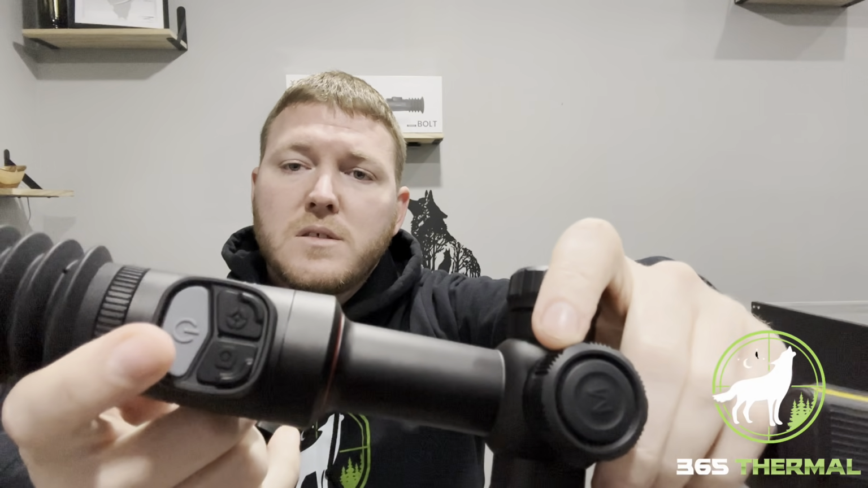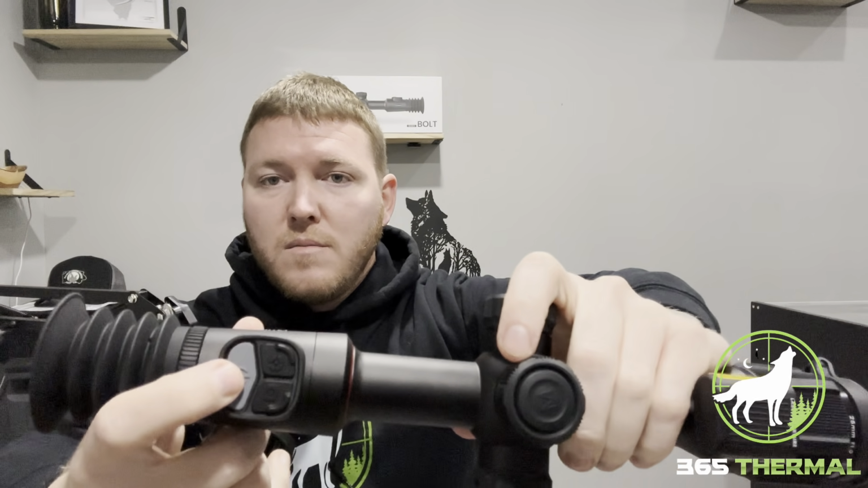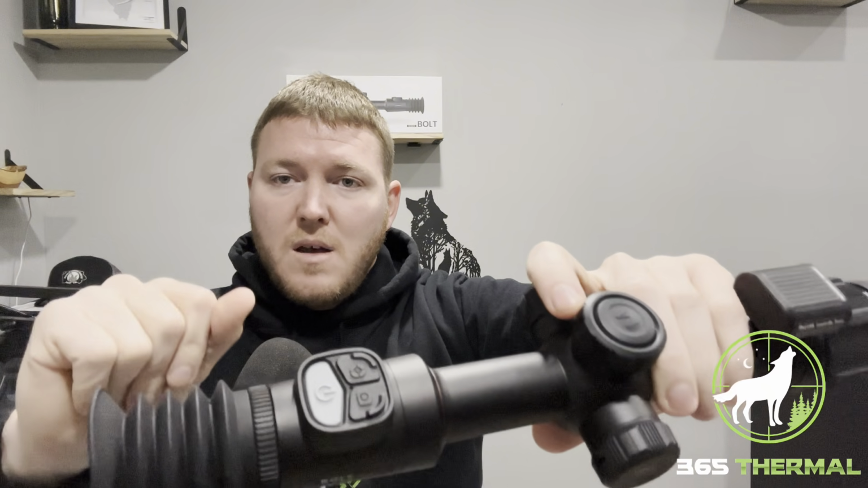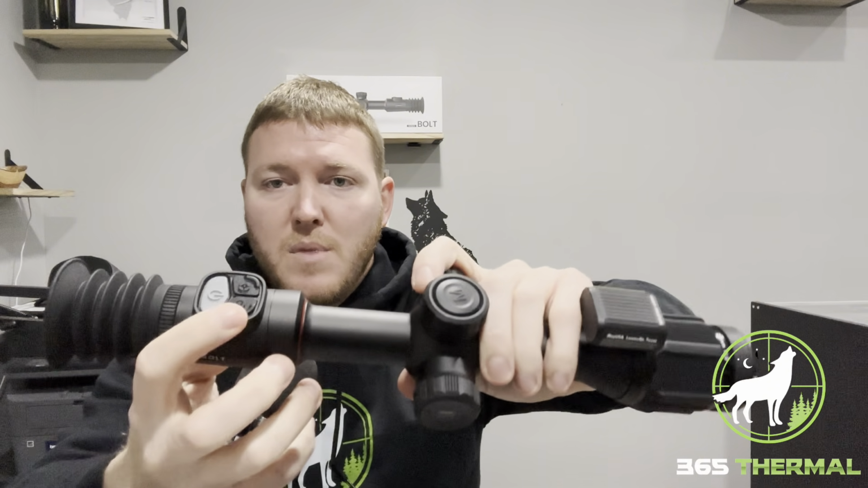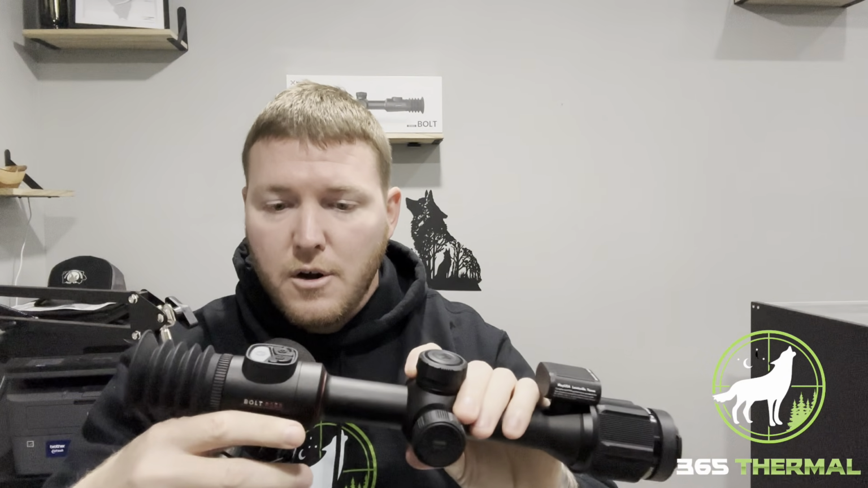Moving on with the buttons, you have your power button here, also your standby button. Press and hold it until your standby menu comes up, let go of it, it'll be in standby, then you just press it again real quick to get out of your standby. On the right side is going to be your photo button. That is going to be for your picture. Press it once, it'll do a picture, you press and hold, and it will do a video. Press and hold again, it'll shut it off.